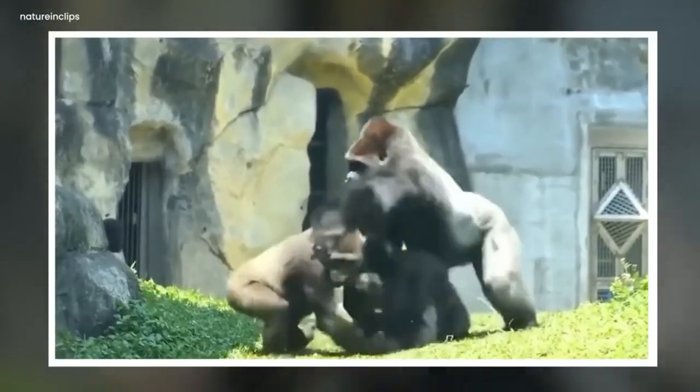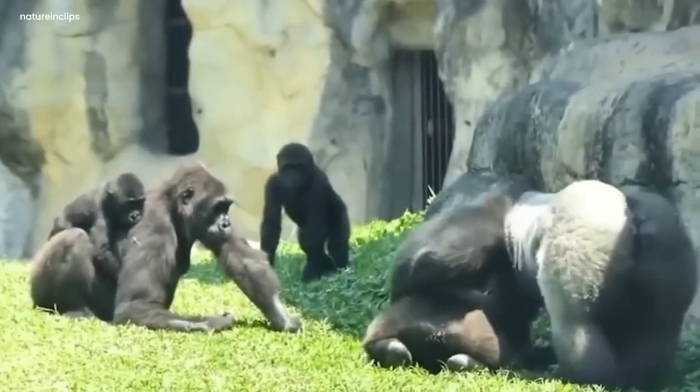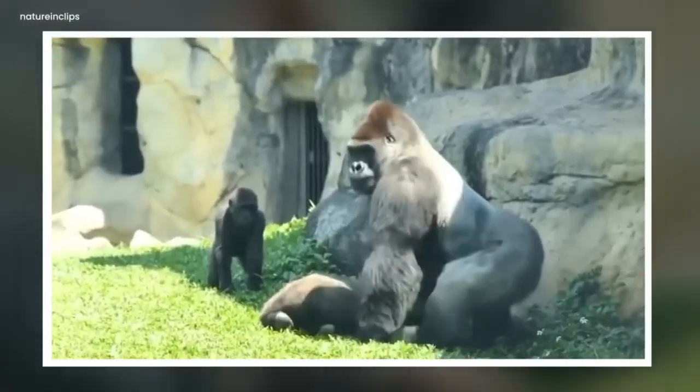Then, after a while, a big gorilla came here and stopped their fight. It stopped their fight by catching hold of the gorilla. The baby and mother gorilla moved away from there. It was a deep mystery how that responsible gorilla stopped the fight between its mates. It was really astonishing.